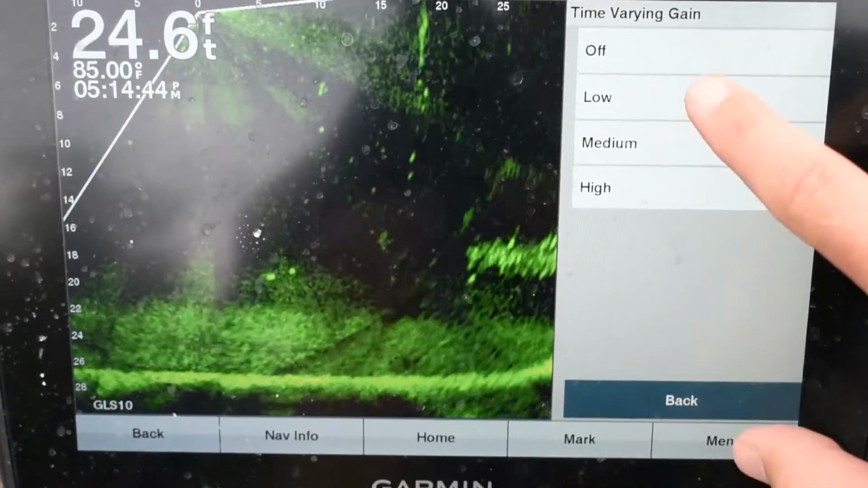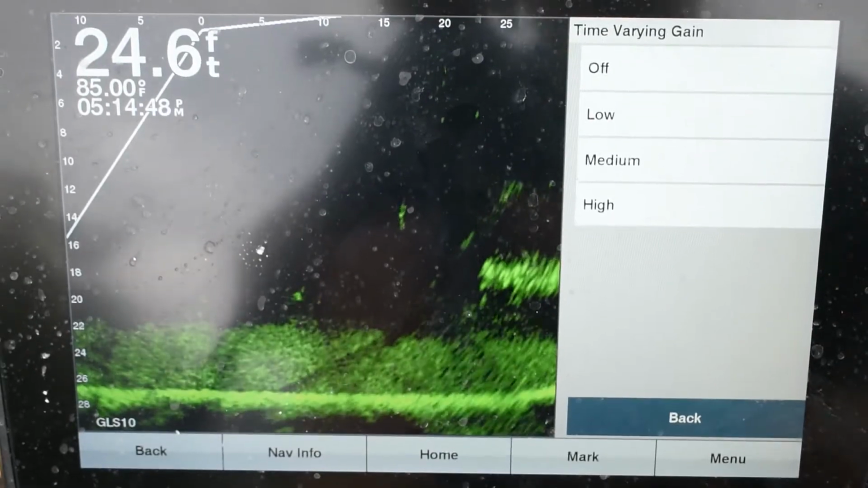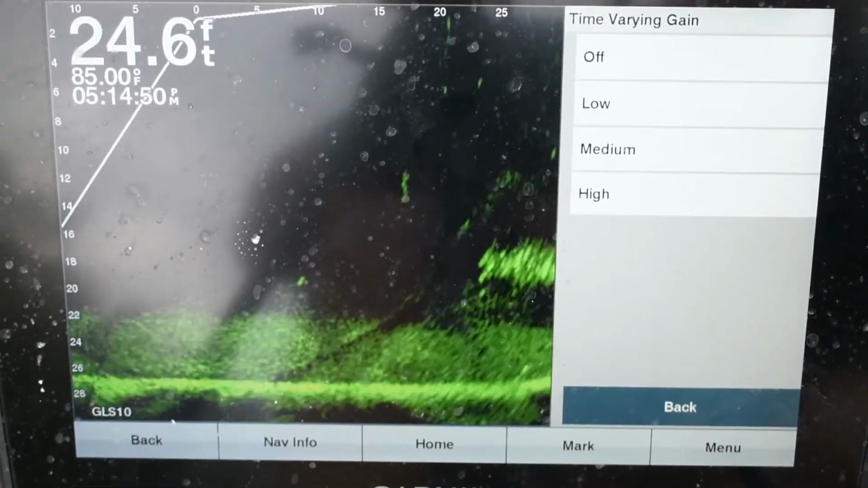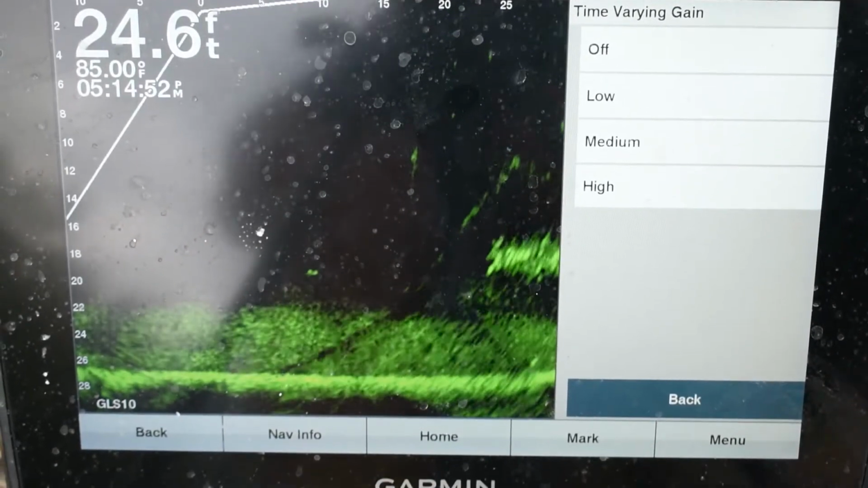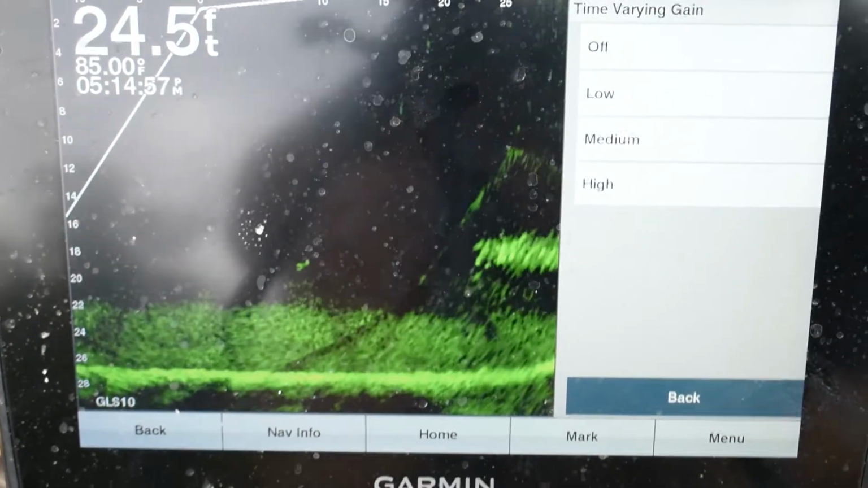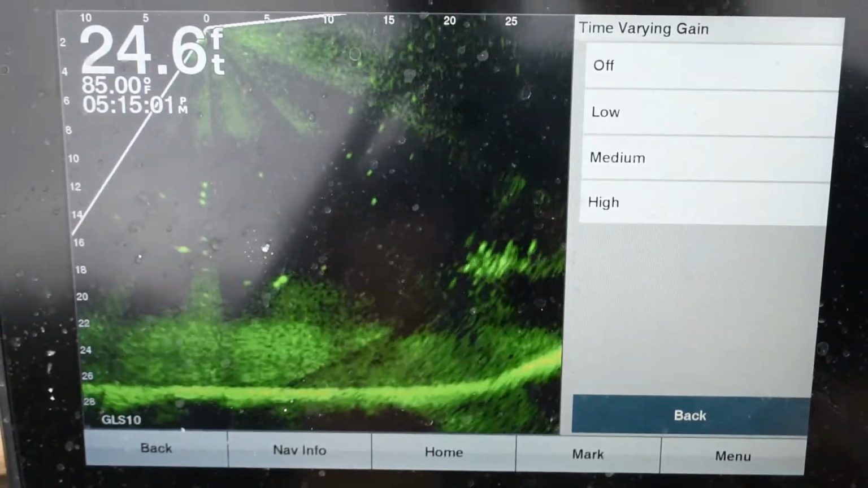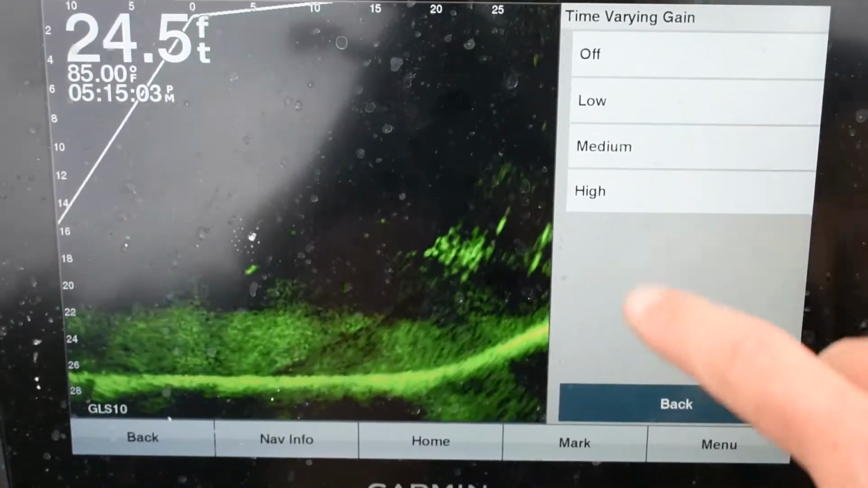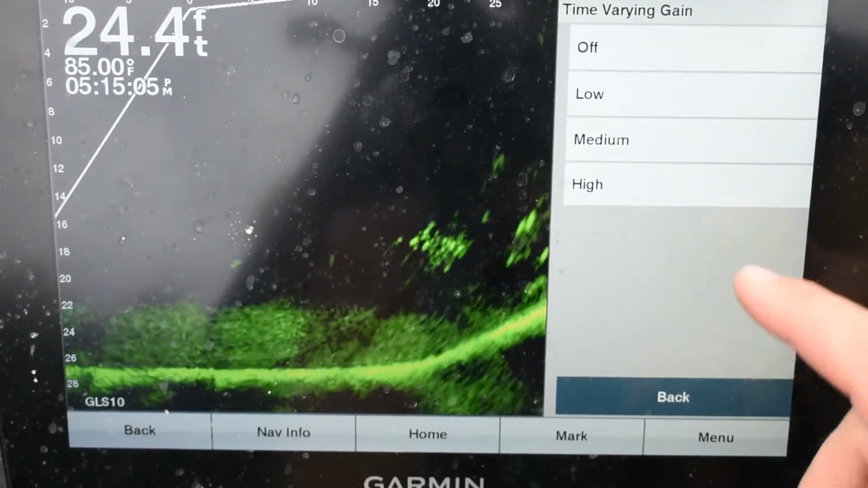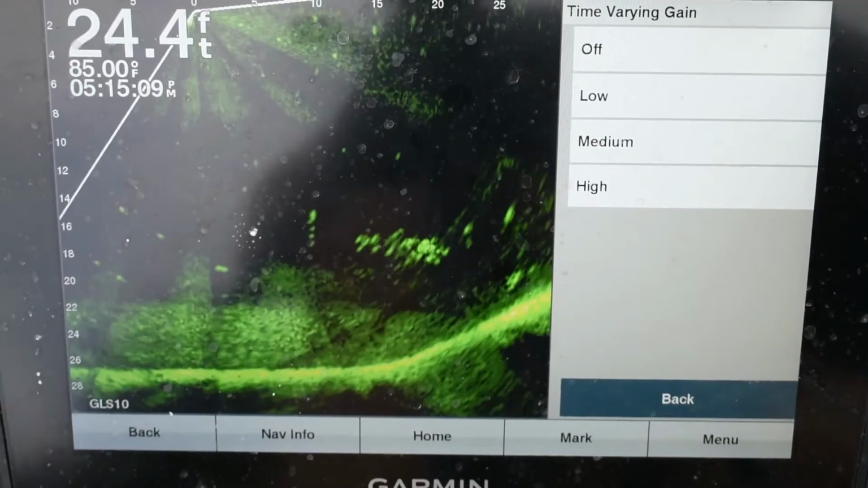TVG, low, medium, high. And that's the time varying gain. To be honest with you, it has been explained to me, but I do not remember for sure what they said that was. But I'll leave it off. I guess it just takes more of that clutter out of there. You can run it on there, play with it, see what you like. I like it off because see, I can still see the fish without it.